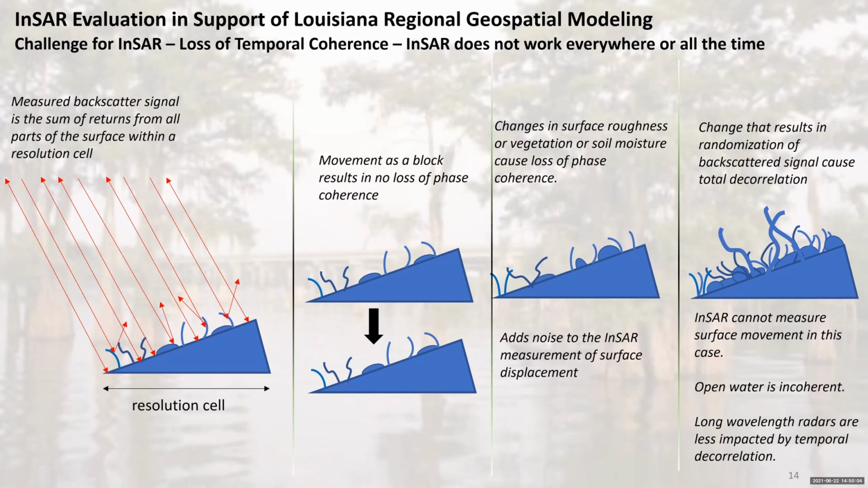The phase is randomized and you just can't relate it to what you had before. And a perfect example of this is open water. Open water is perfectly incoherent because, first of all, it's relatively flat, and so most of the radiation bounces forward, so you get very little backscatter. And what backscatter you get depends upon the roughness of the surface. And so the wind causes the water to have little ripples on it. Those ripples change on the time scale of seconds. So your surface roughness changes all the time.